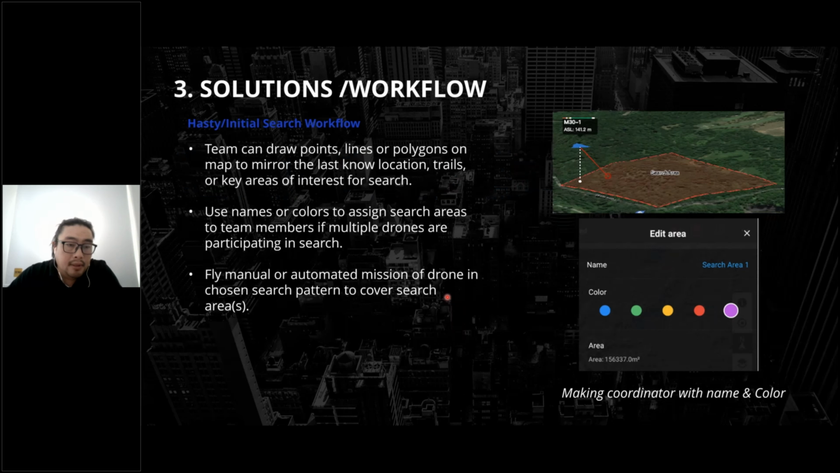Of course, our team has five to draw the point, the fly, or the zone, project everything, and use the tag name with the color for the search and marking in the mapping.